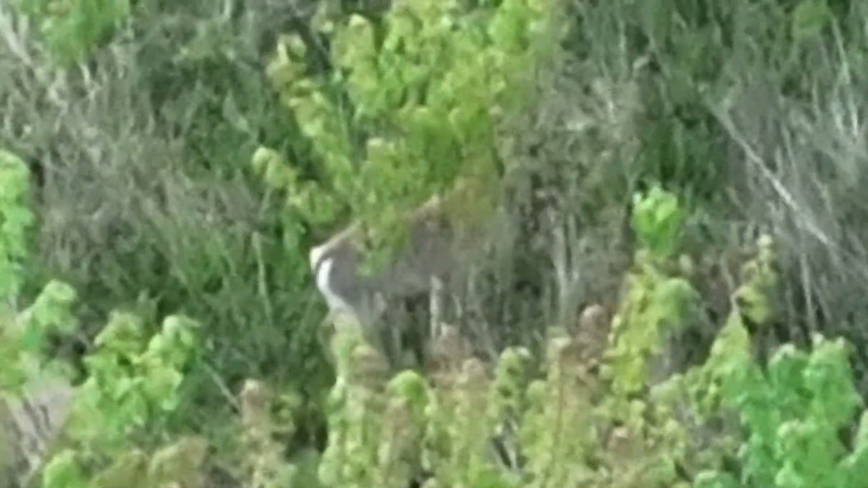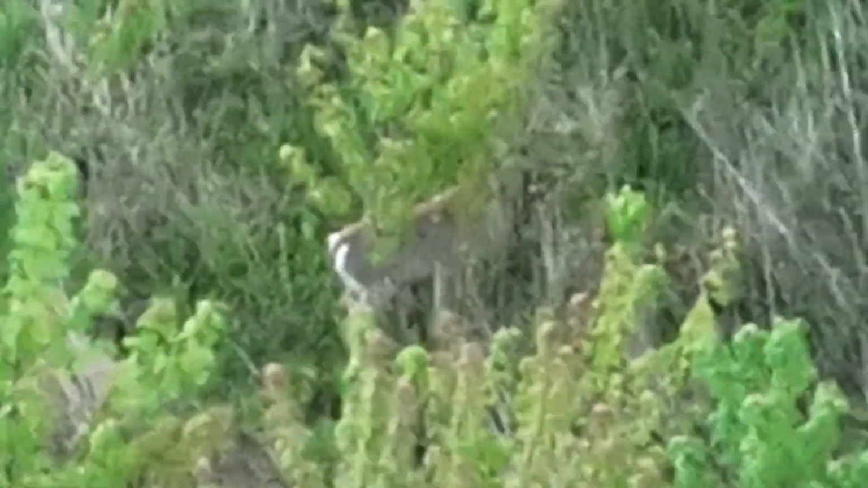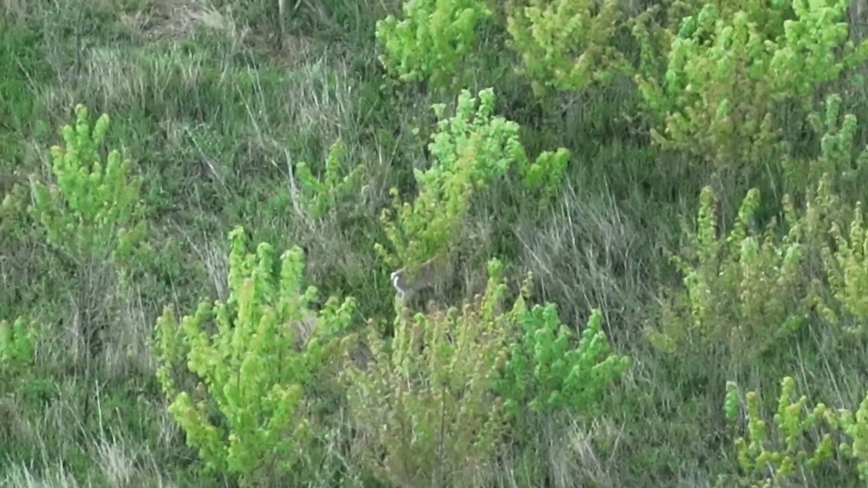I'm really interested in knowing what got this deer so engaged to take the extra effort and go on its back legs and reach higher in the tree. Plenty of leaves down lower, so maybe they're looking for buds, or the upper leaves are sweeter or something.